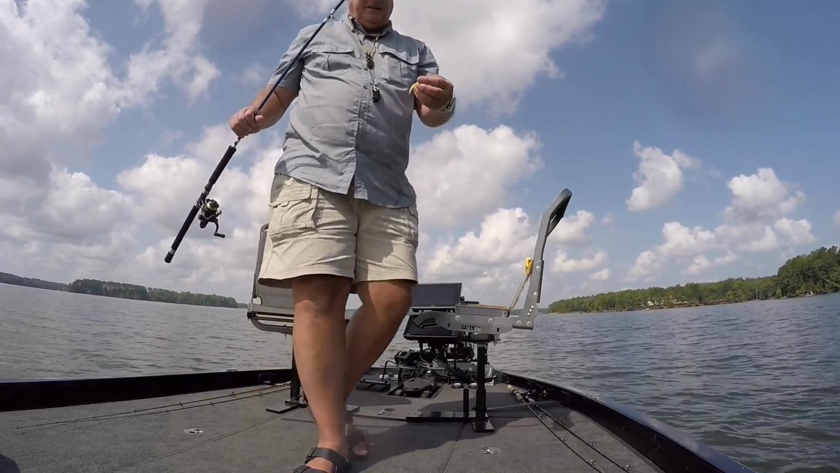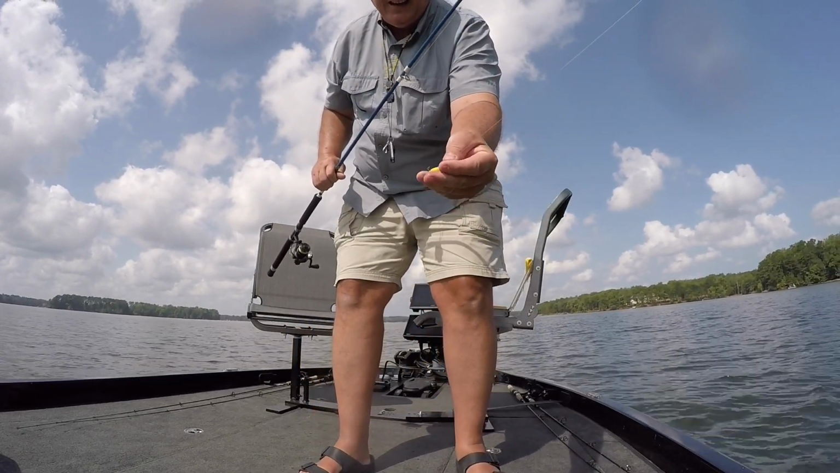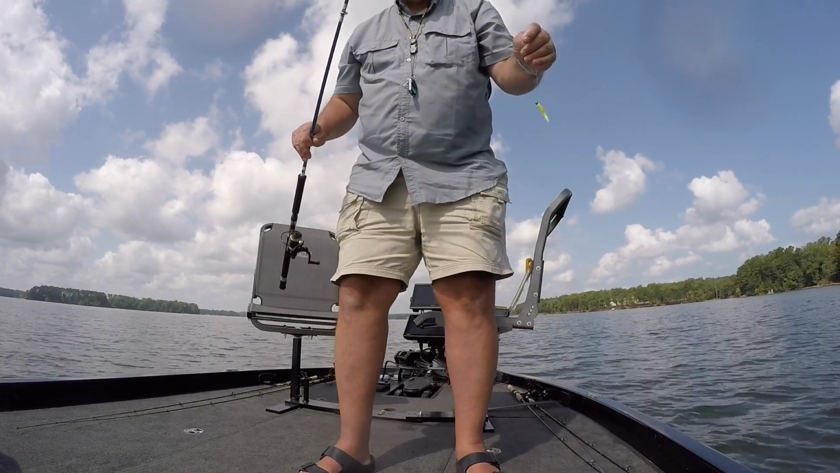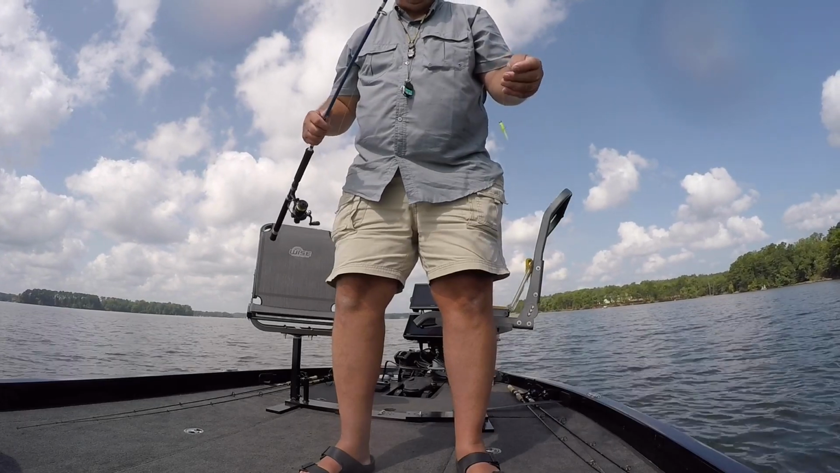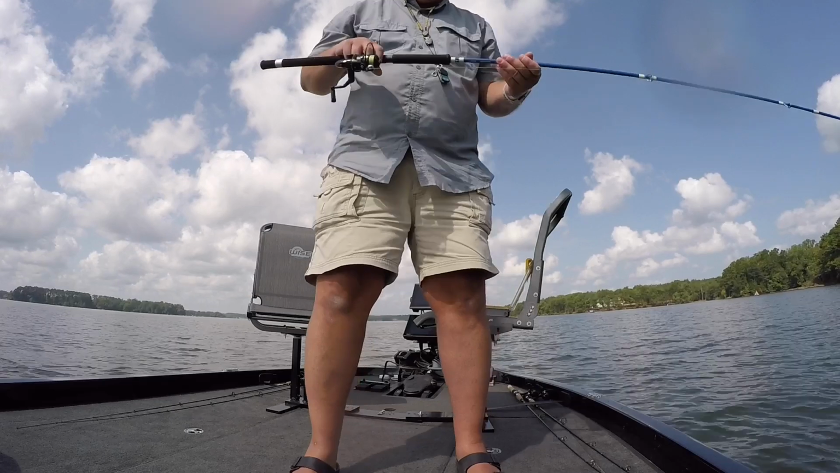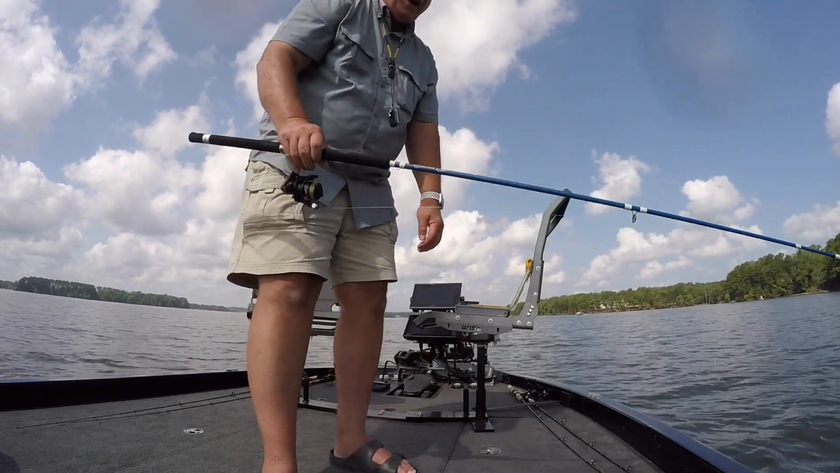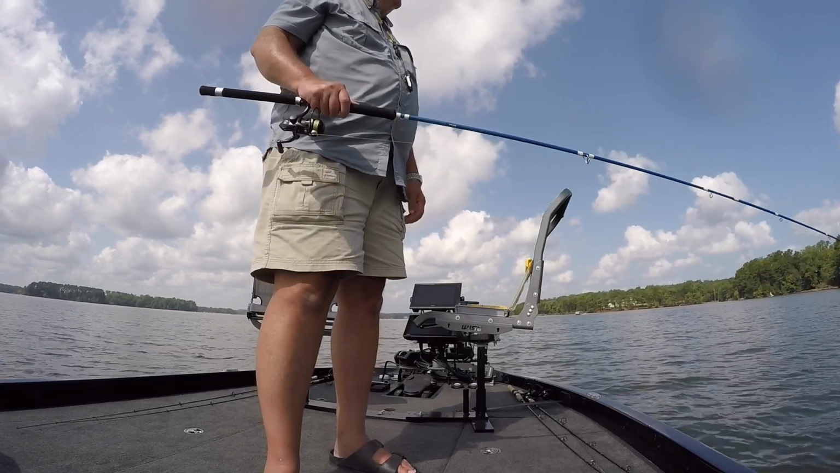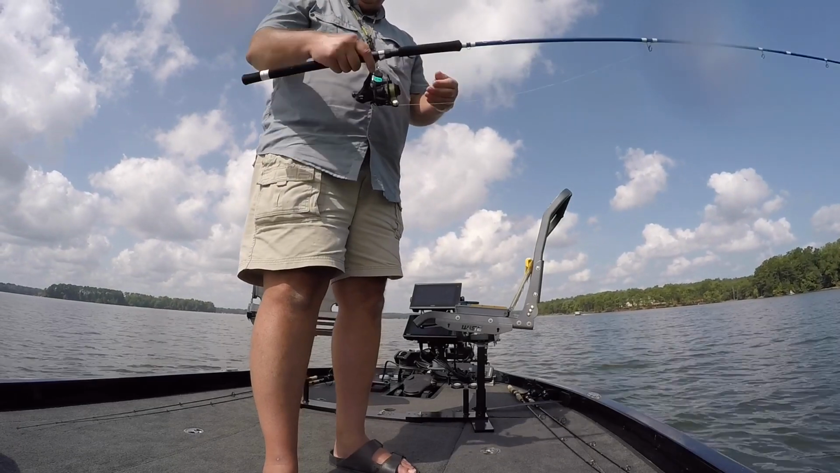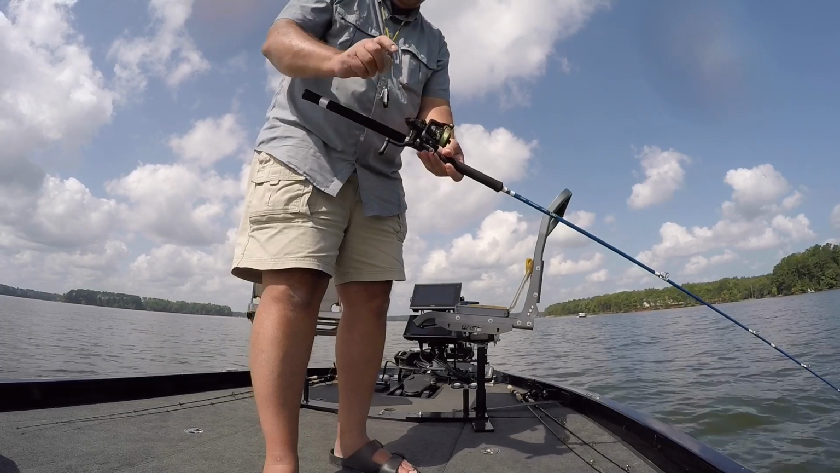I'm using this chartreuse 32nd head, 12 or 15 pound braid. I think this here is 15-pound braid. I know that it's the canine braid that I've been trying out, and I've got my Cumberland Crappie 10-foot rod, which is a great rod. Cumberland Crappie makes good stuff. They're good people. And I've got my little Southern Crappie down in Concord, North Carolina reels that he has.